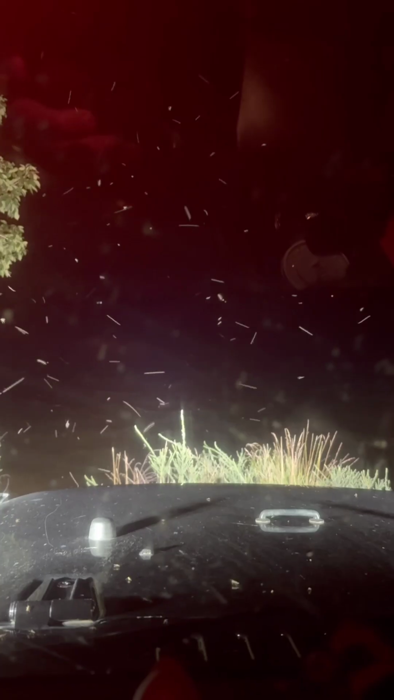Just out chilling. Just wanted to run some of these roads at night. I'm going to actually video a little bit coming up out of here because it's kind of neat, all the overgrowth. But man, can you imagine camping tonight with all these bugs? Look at that. Crazy bugs. I'm glad I got my windows up.